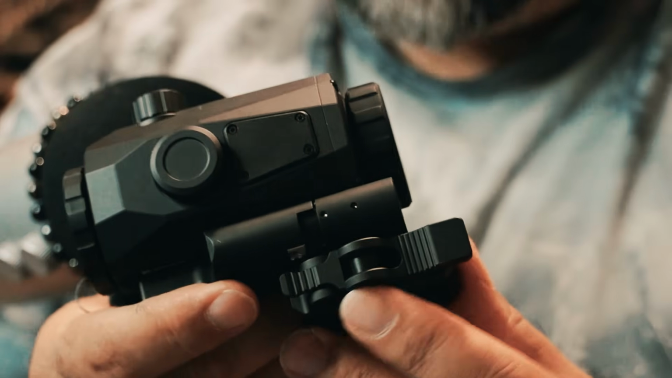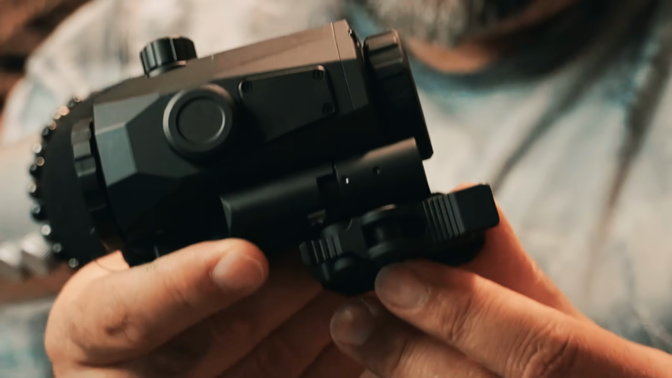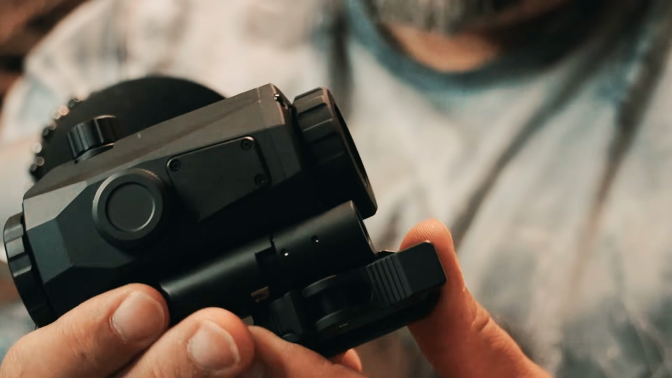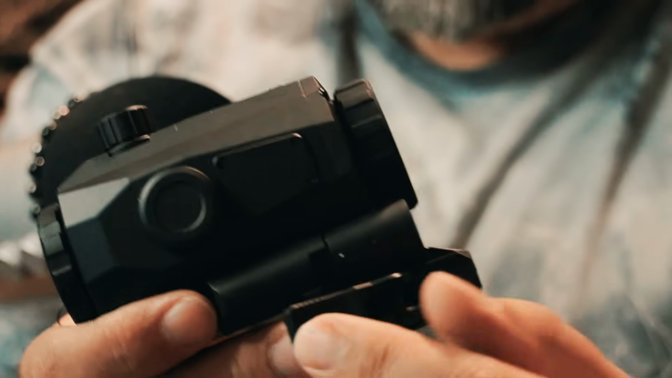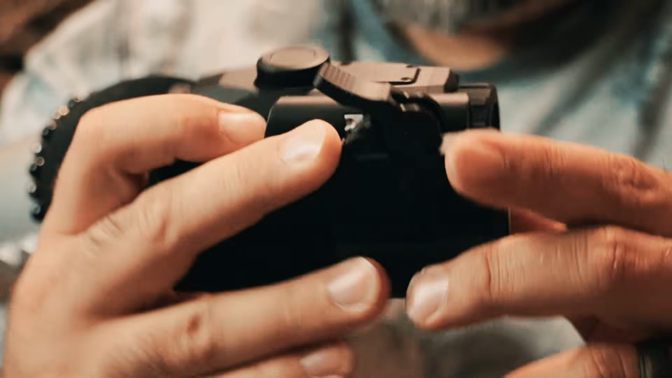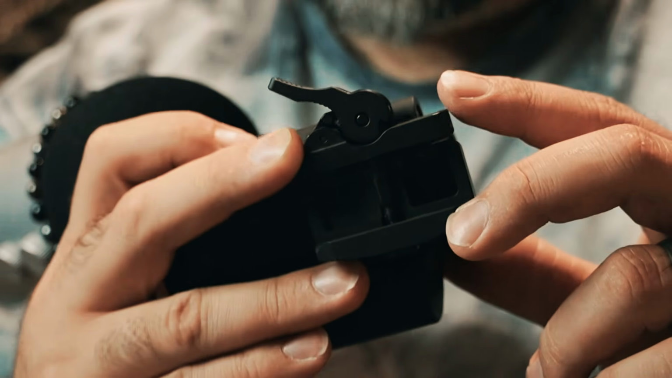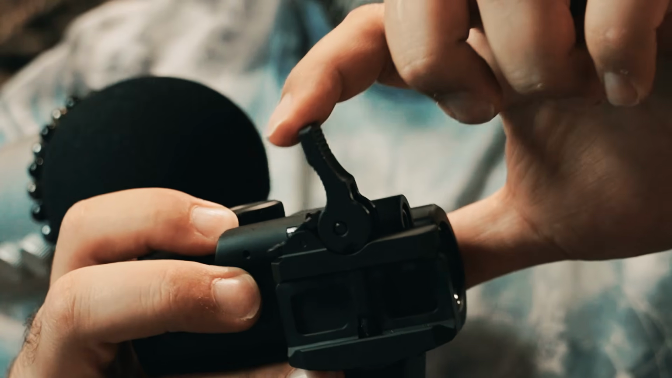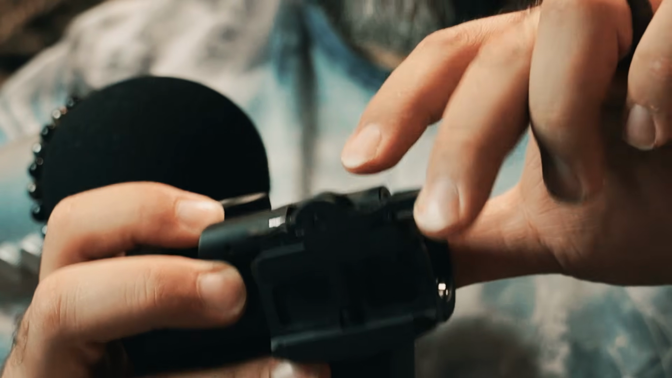One cool thing I like about the mounting here is it's very easy. All you have to do is just press and hold that, and then you just loosen it up. Okay, standard Picatinny rail, nothing special here. You loosen that up, and then when you've got where you want it to go, you tighten it down and it locks into place.